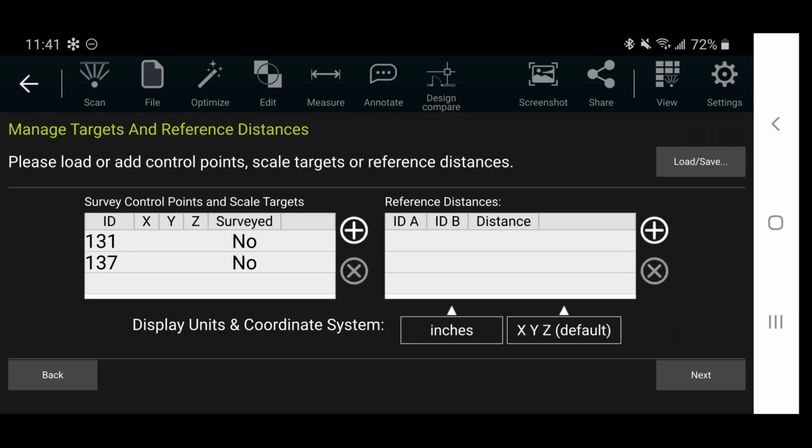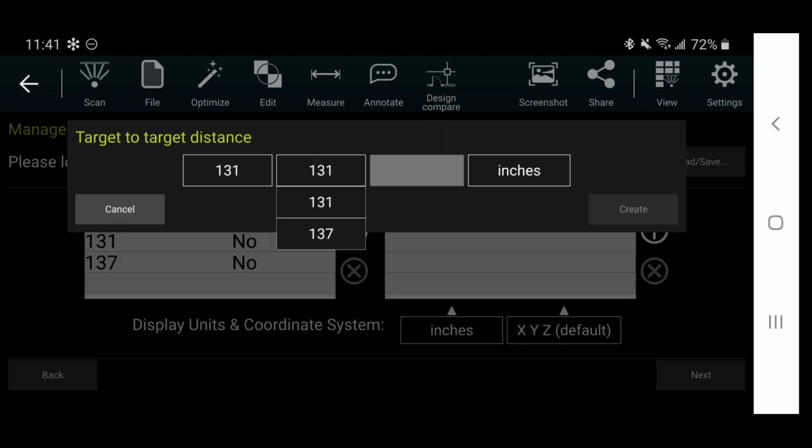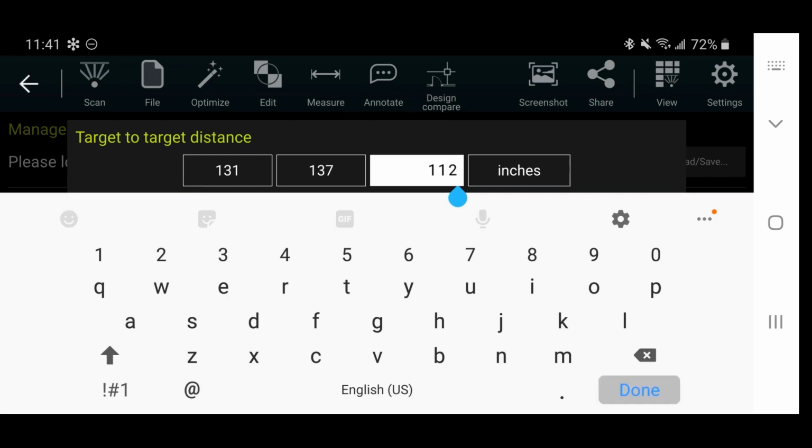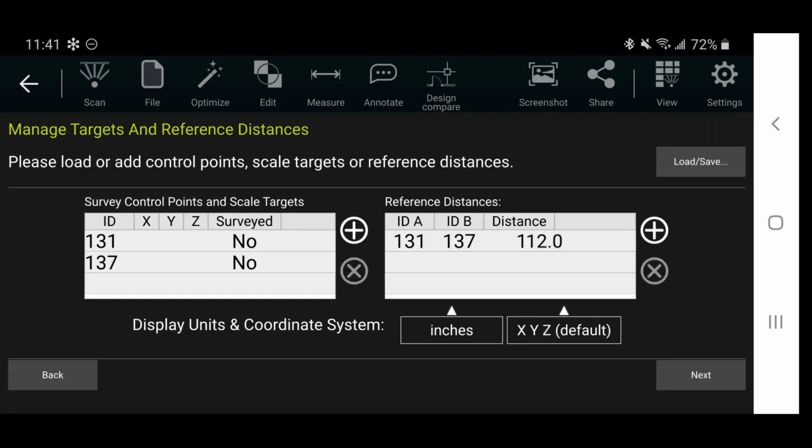Now the last thing I need to add is the distance between the 2. So on the right side, I'll press the plus button and set the distance between target 131 and 137 to 112 inches. This is actually a hard constraint that's verifying your data and making sure that it fits exactly to that measurement. It very well may have already been a perfectly accurate 112 inches, but depending on how you move through your scene, what targets you used, how large your scan is, this is a really great way to guarantee it. And as a result, improve the accuracy of every single point in your scan. So now I select next,